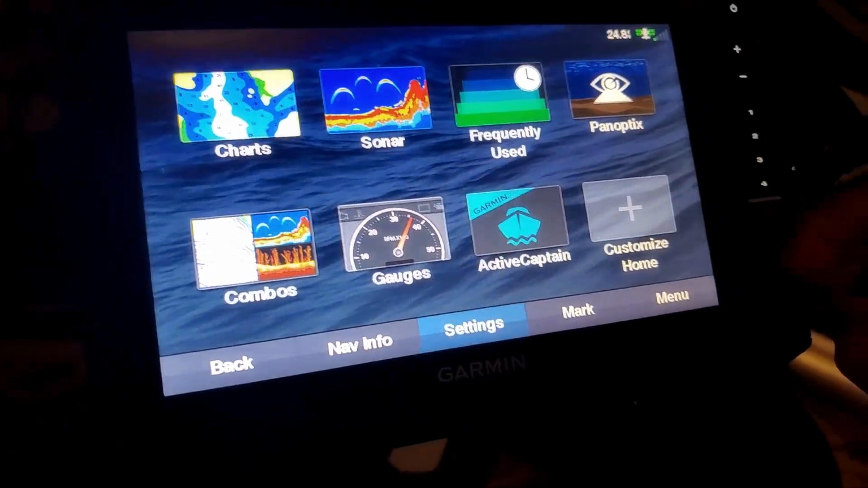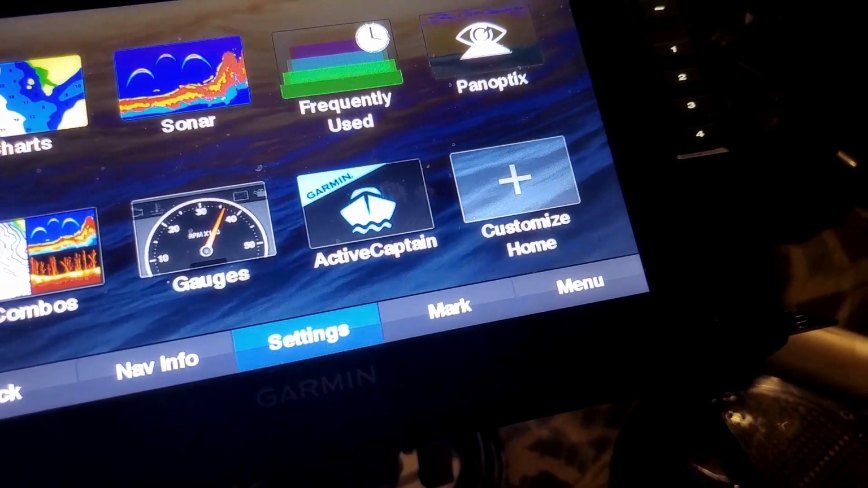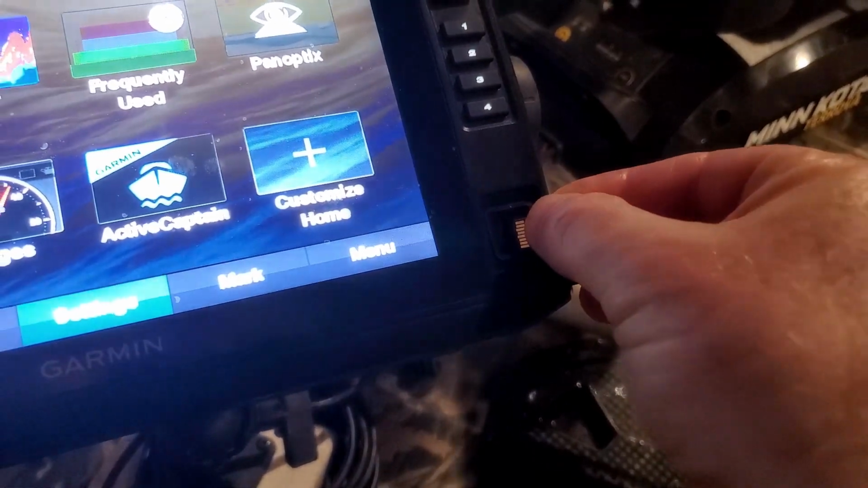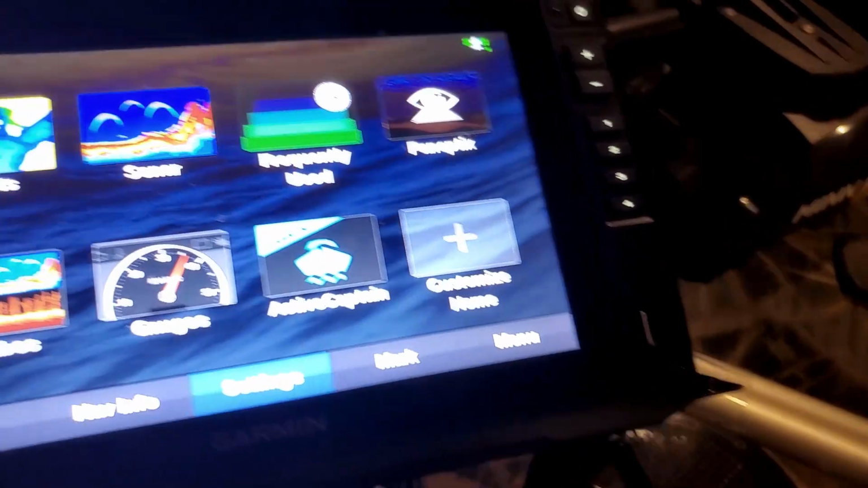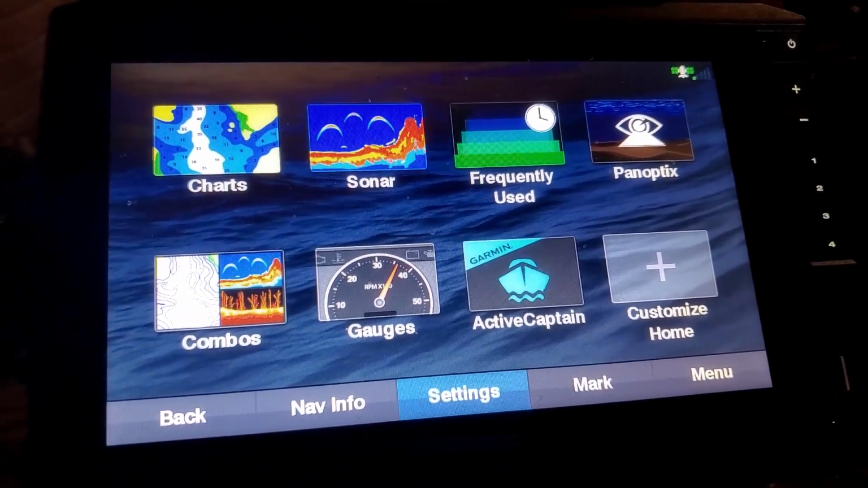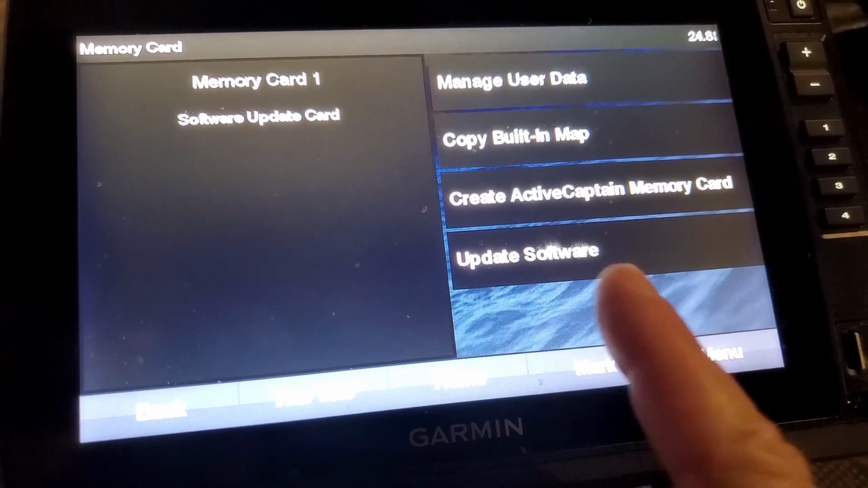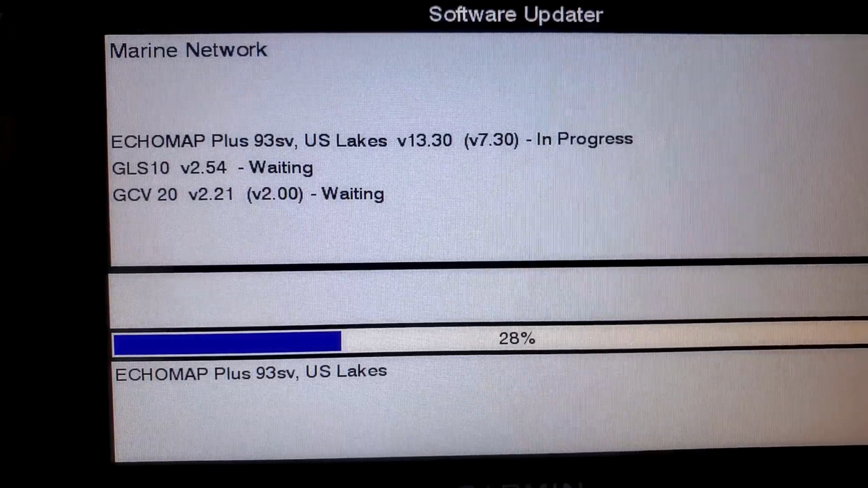Now I'm going to go ahead and open up this tray here, and notice how I'm going to insert the card. The brass connector rings are to the left. I'm just going to slide that right in. Don't force it, just kind of push it in softly. Wait a couple of seconds, and then you're going to get an update software selection. We're going to click that, and it's going to start updating.